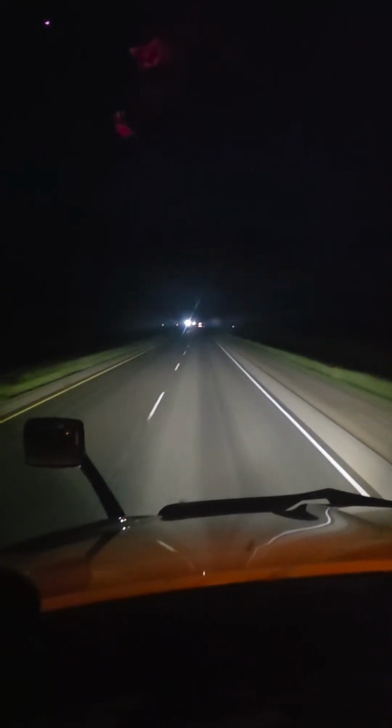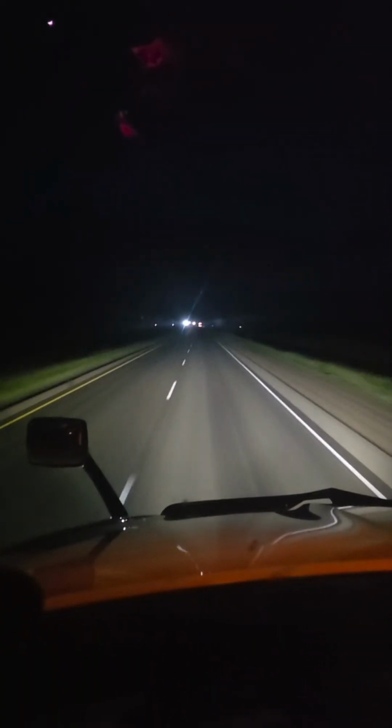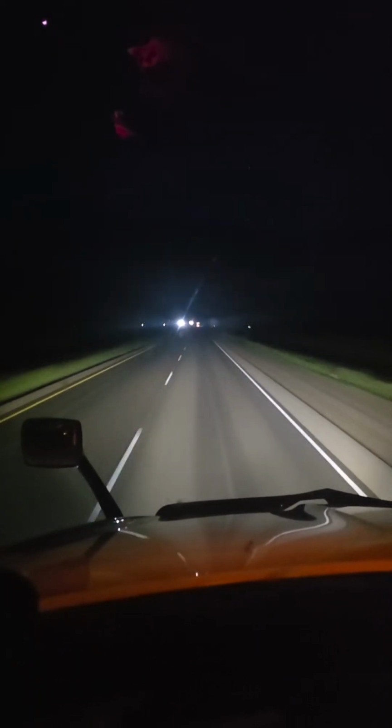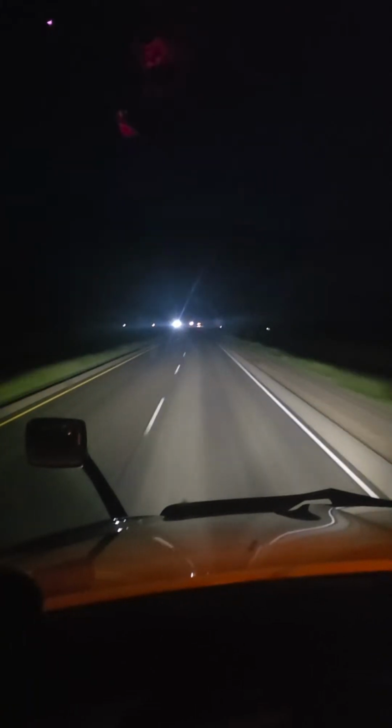On West 52, I do believe they are doing a four-lane highway. It's a nice highway over there, but this construction yesterday took time.